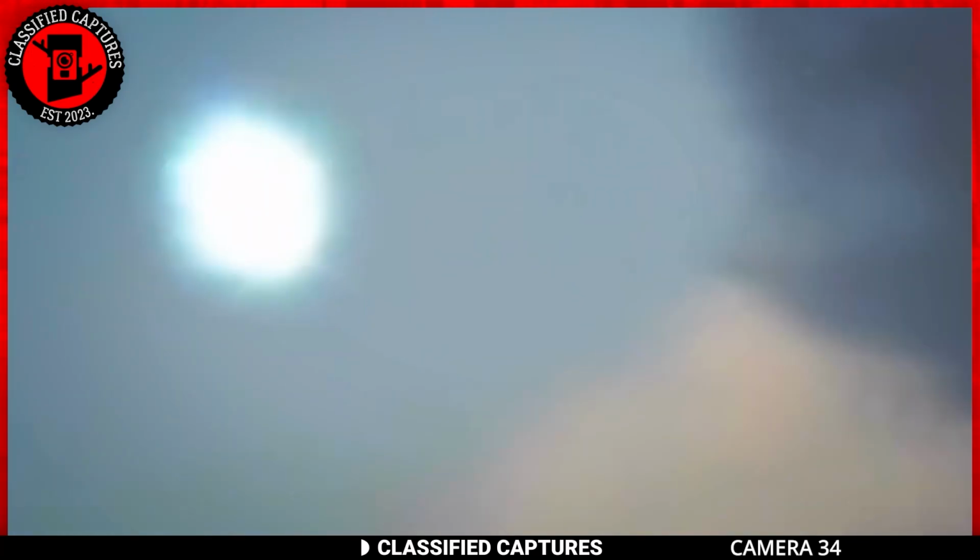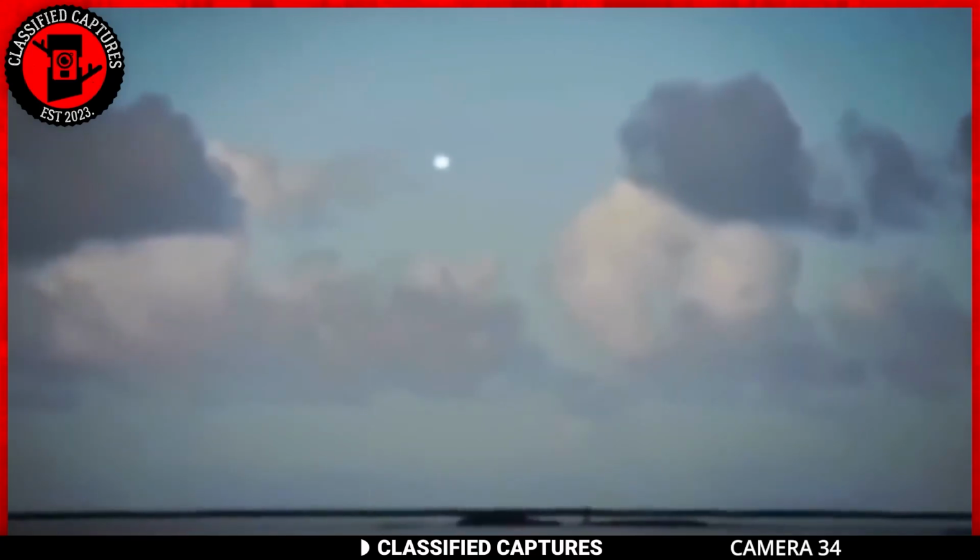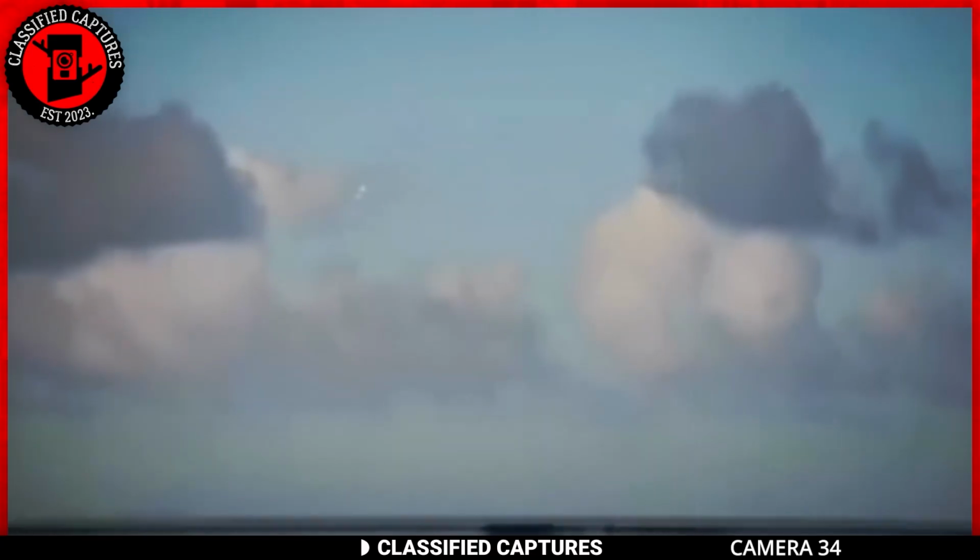The dark entity seems to be swallowed by the glowing sphere, making the sphere bigger and glow brighter. The now glowing orb appears to shrink as it continues its journey forward until, poof, it vanishes.